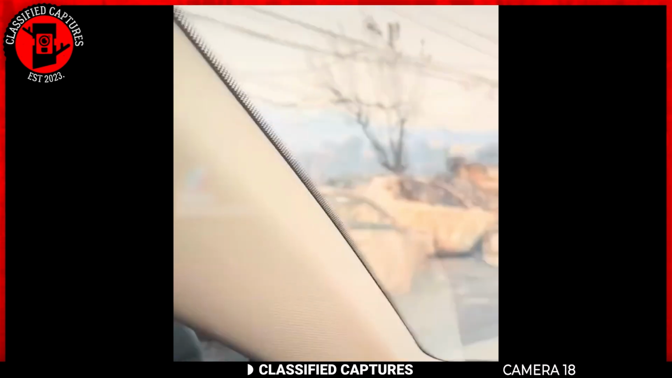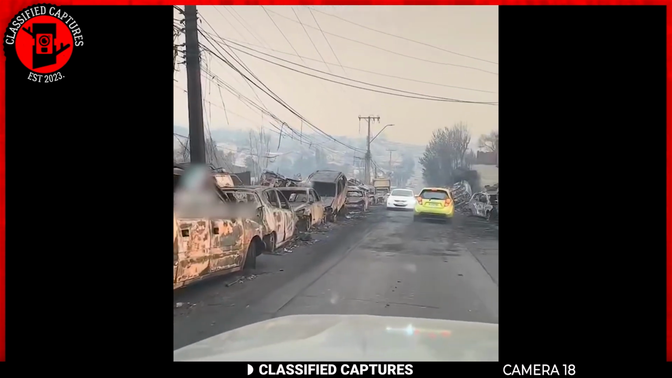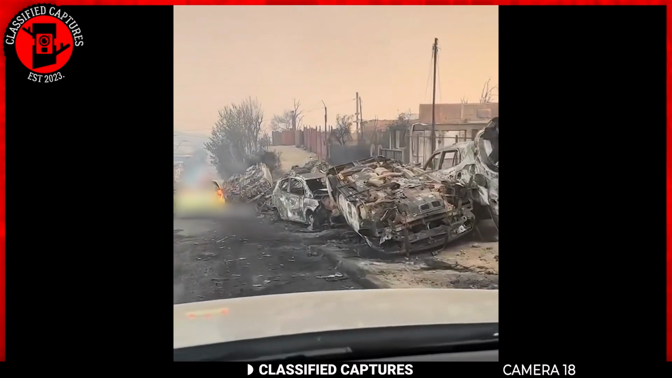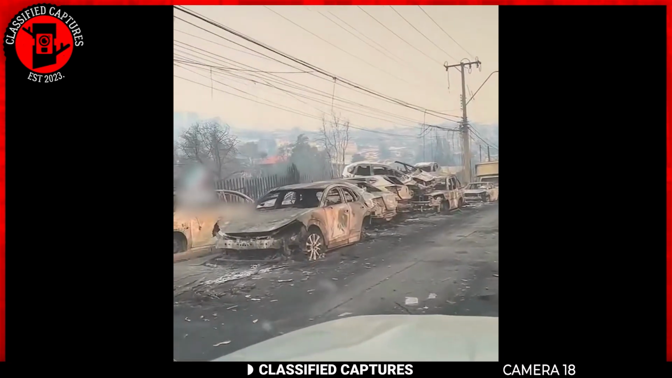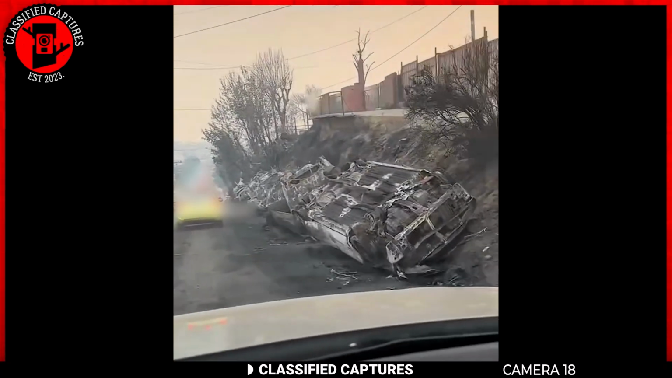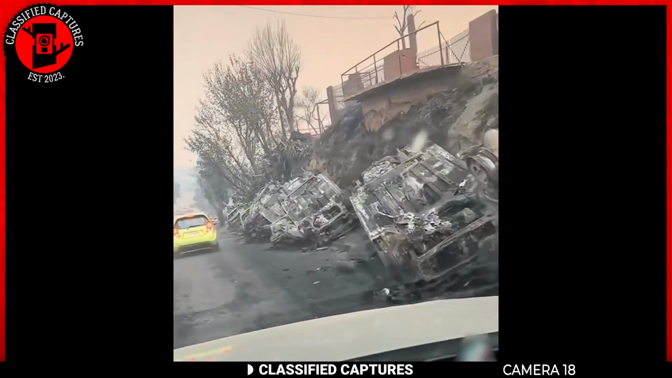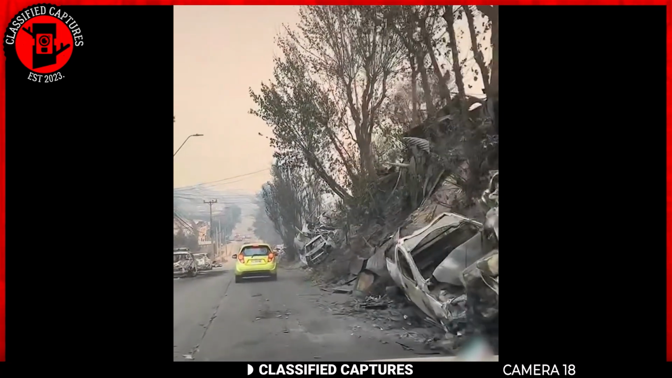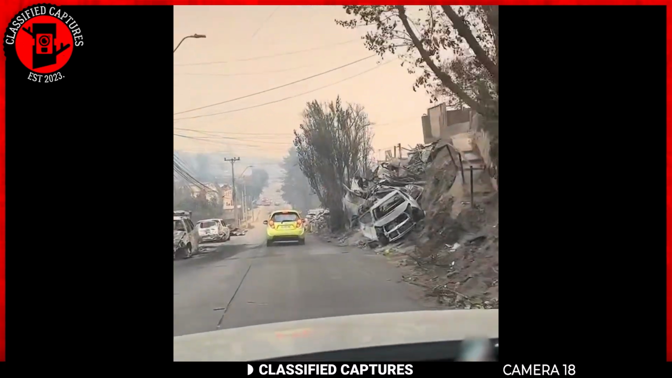This footage was taken in Chile after massive wildfires broke out in central Chile on February the 3rd, 2024, causing extensive destruction and resulting in the deaths of at least 122 individuals. The most severely impacted areas were near the cities of Valparaiso and Vina del Mar, where entire neighborhoods were obliterated.